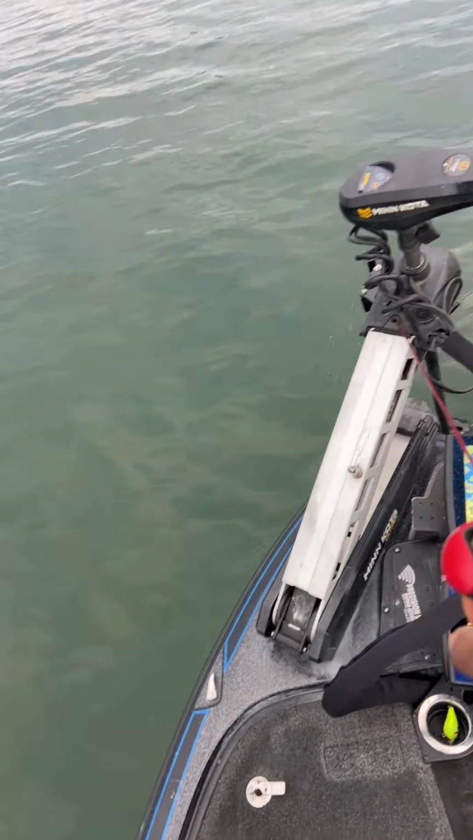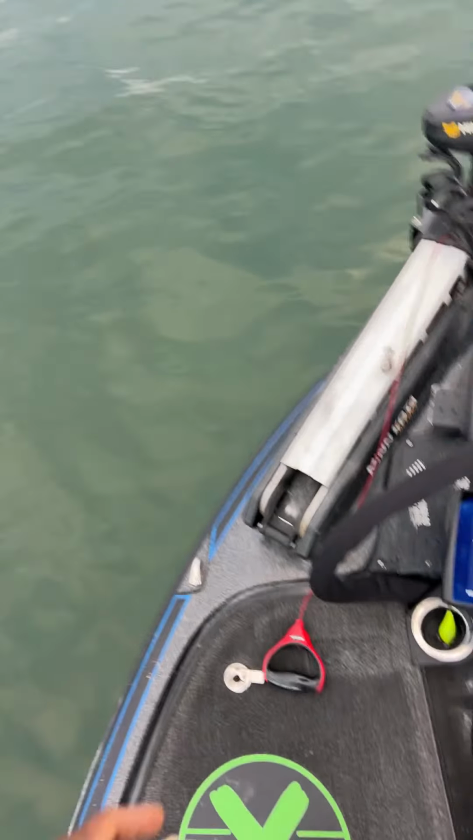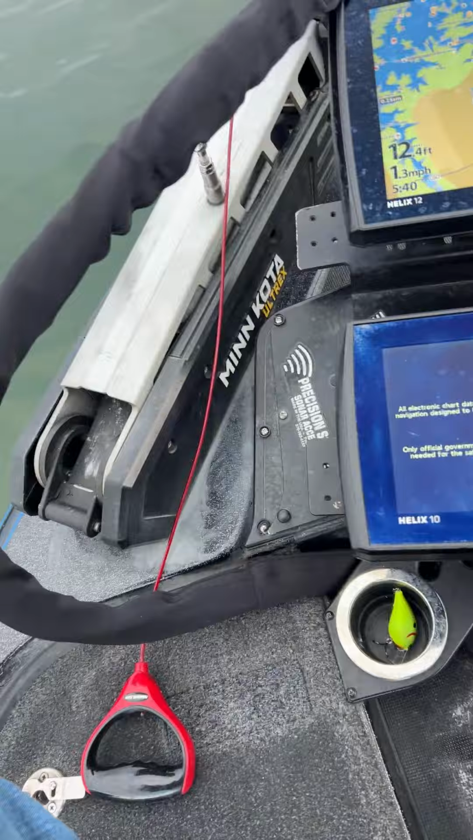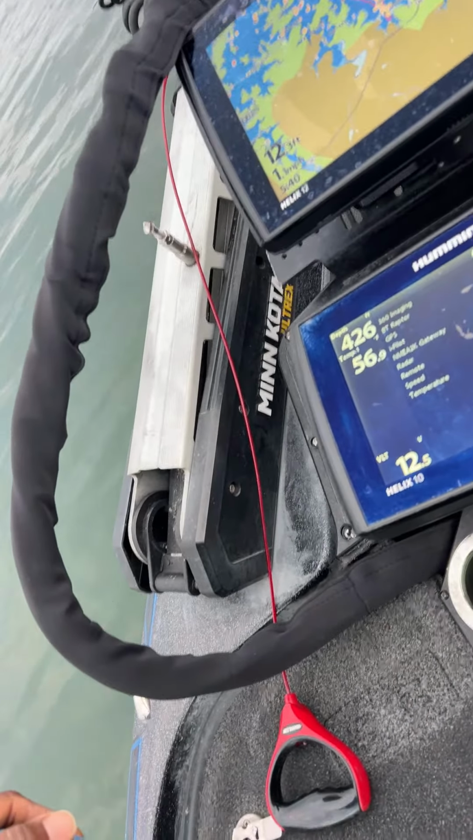Man, this trolling motor is a lot lighter. I took my 360 off. Is Frisco in the chat? Check this out, Frisco. I went and did some maintenance. How about that? I went and did some things.